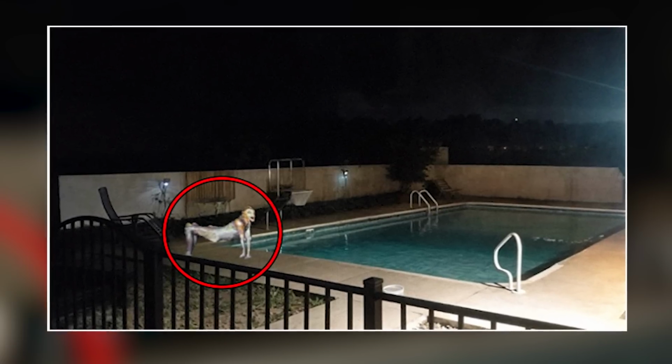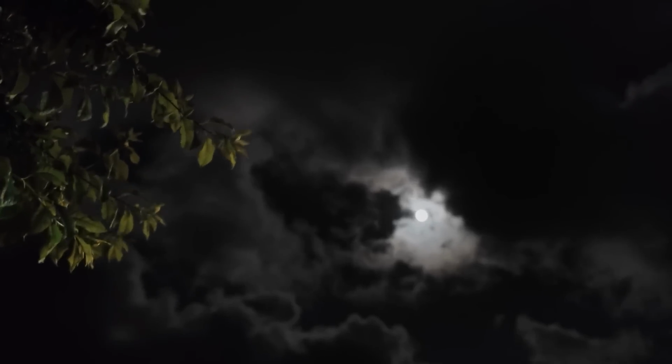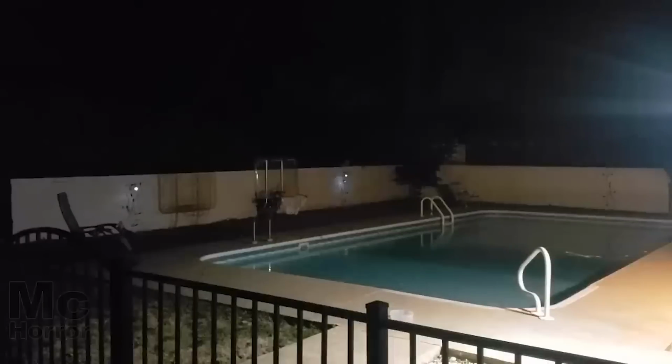Let's jump right into our subscribers' pick of the day. It was late at night when this security camera detected movement and saw someone trying to climb over the wall. On the far side of the pool, a white figure can be seen just lurking over the edge, trying to look around for any humans.